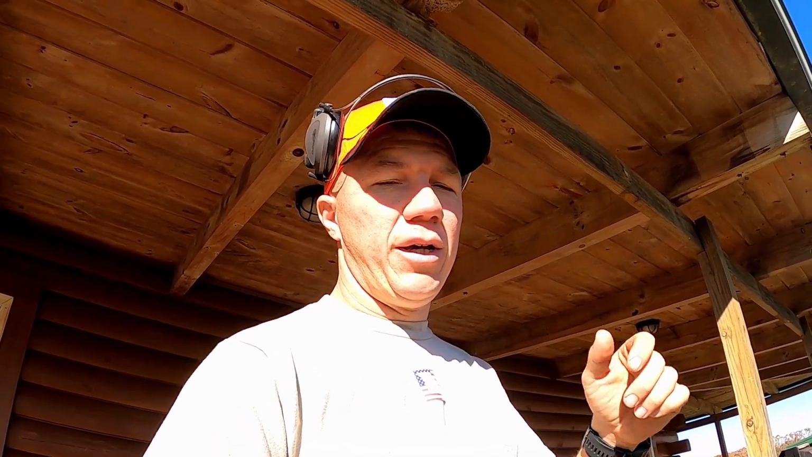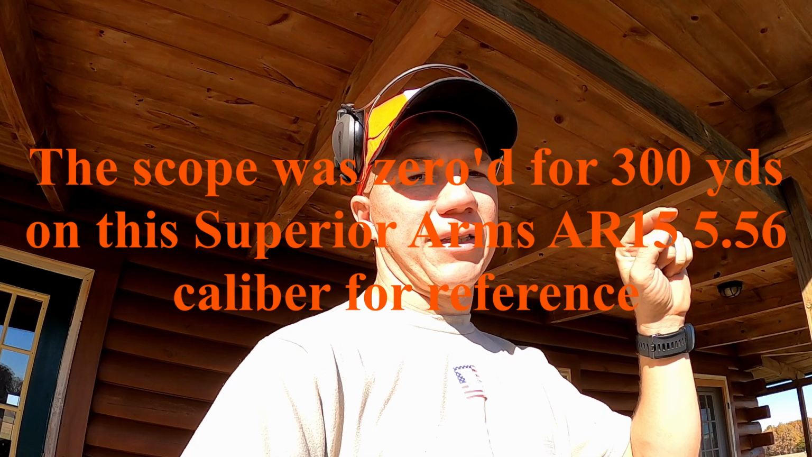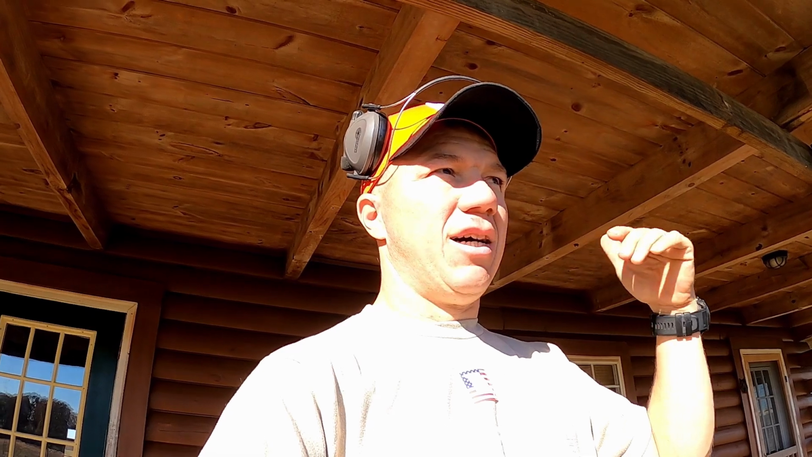My question is how, because on my X-Sight 4K Pro, it would let me choose the distance that I'm at when I'm shooting, and then therefore it would adjust the sight from there. I want to see how far off it is at like 25 yards, you know, if you're hog hunting, you might be close to them. And then I want to see how far off it is at, say, 150 yards. I just want to see the differences.